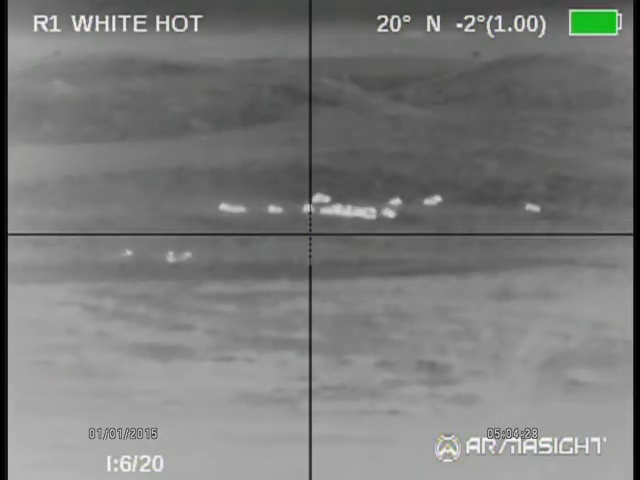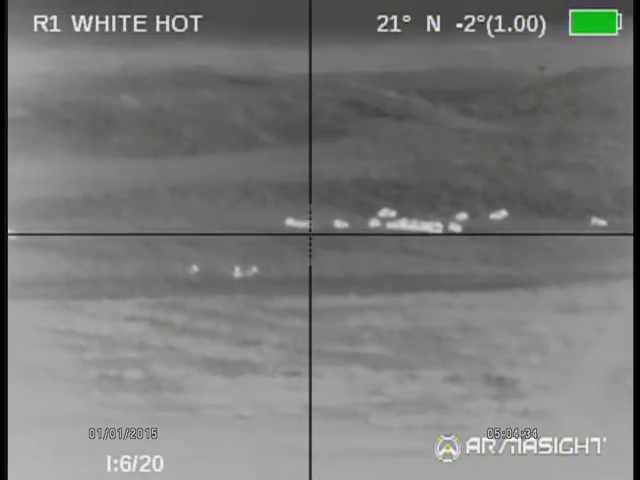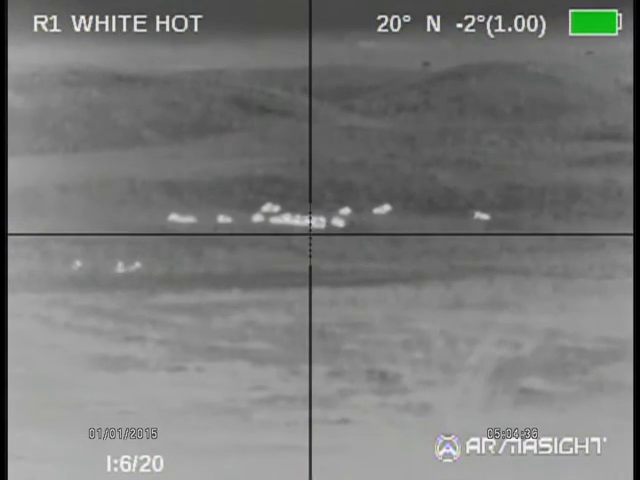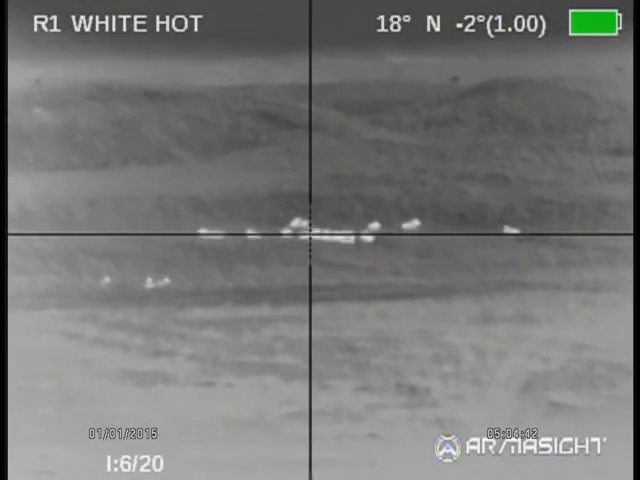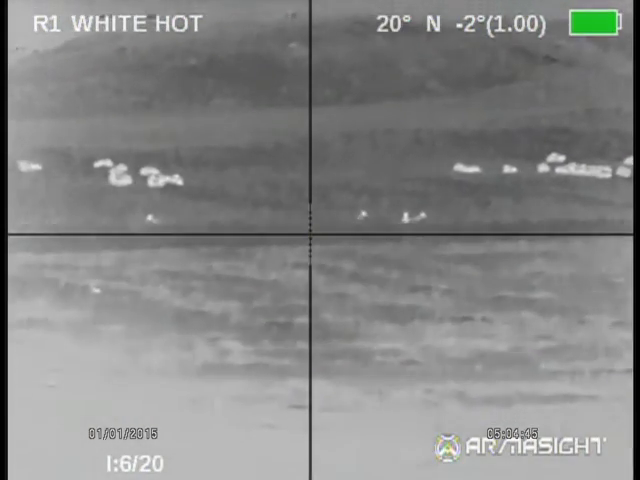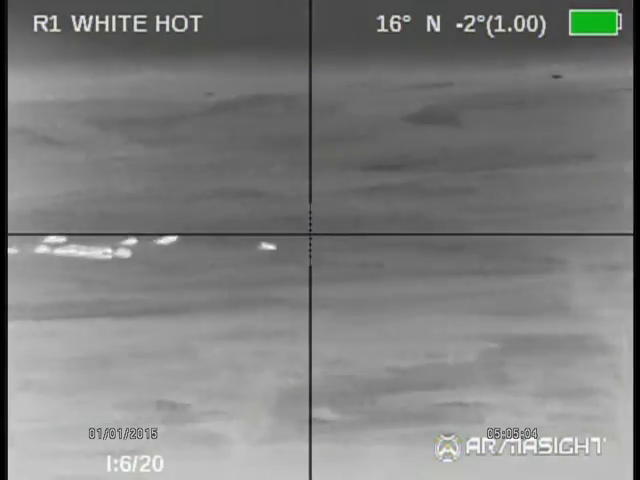Alright, so we're out tonight with an Armasight Apollo Pro long range 640 resolution thermal clip-on. So what that means is you clip the unit on, obviously, in front of a day optic. So you're looking through the back of a unit with a day optic. So it can be ran as a standalone sight as well.